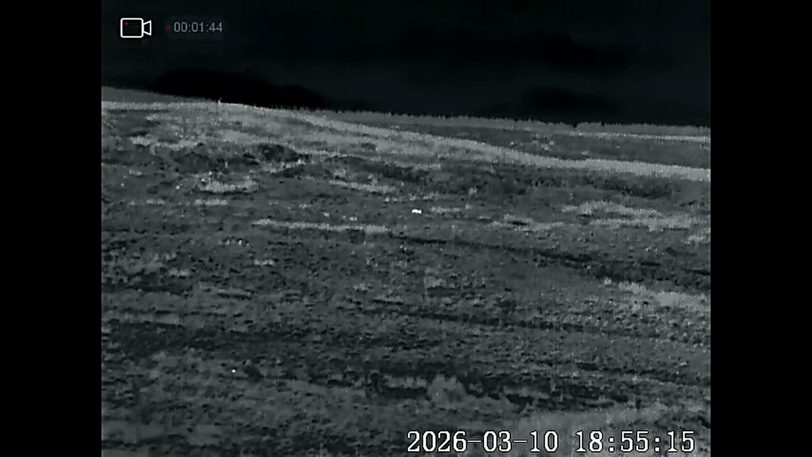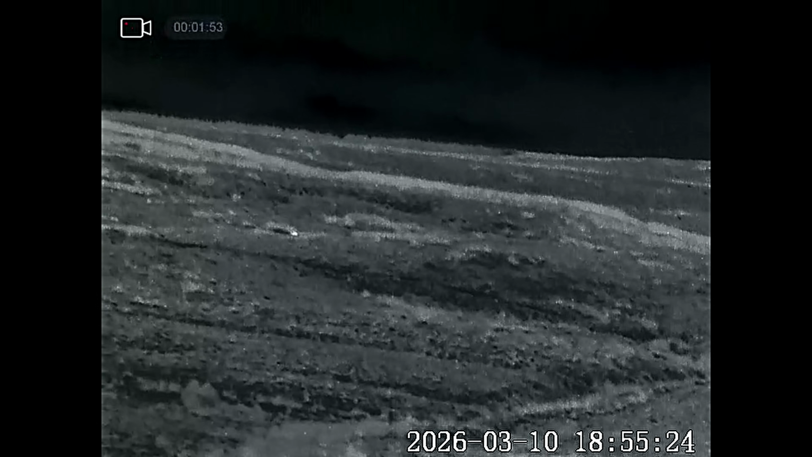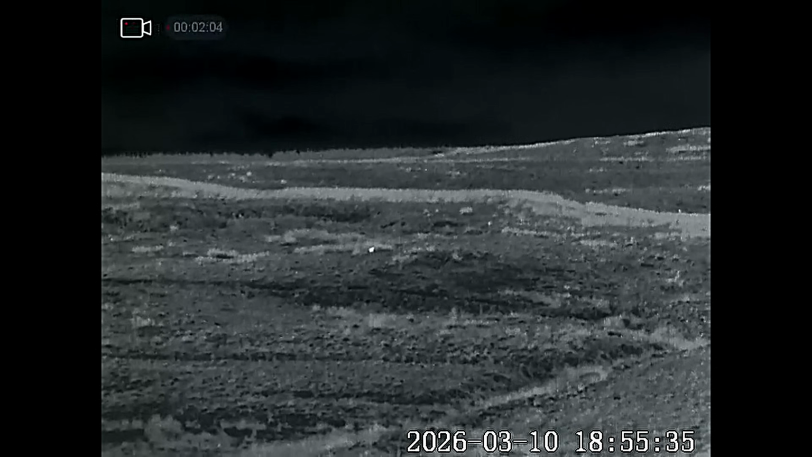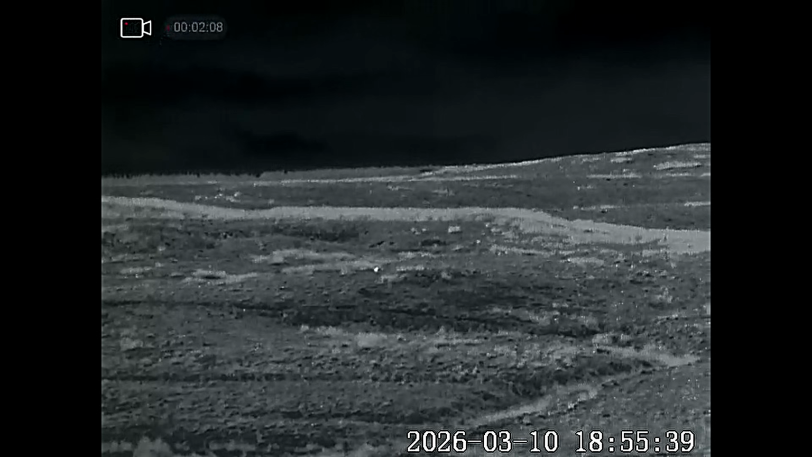And we didn't have to wait too long, because that's actually a fox coming down the bank side, as I'm sure you can see. It's quite a way off again, on the other side of the plantation, and it's heading down. There's like a ravine at the bottom there, you can see. It's heading down towards that way and towards the wall. So we'll just have to wait and see what this one does.